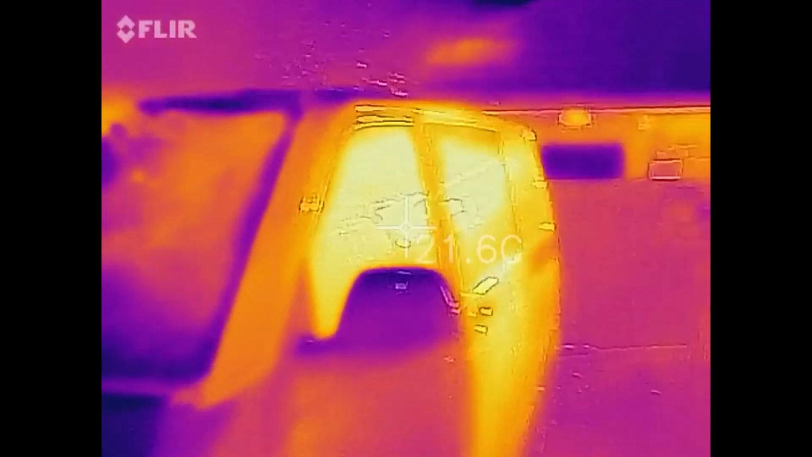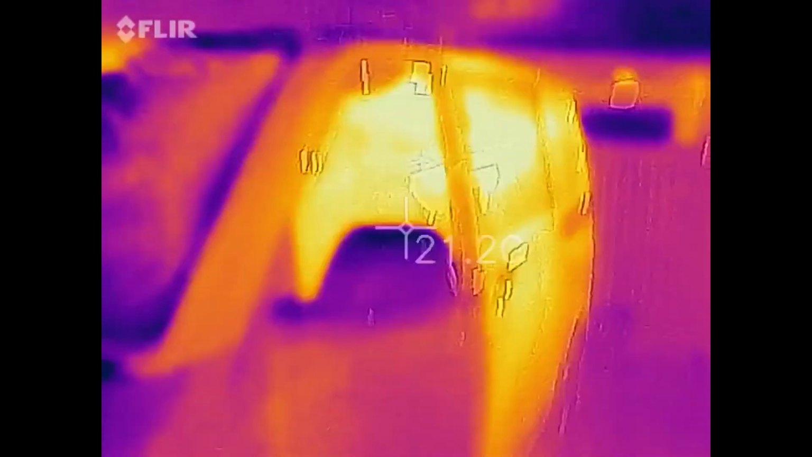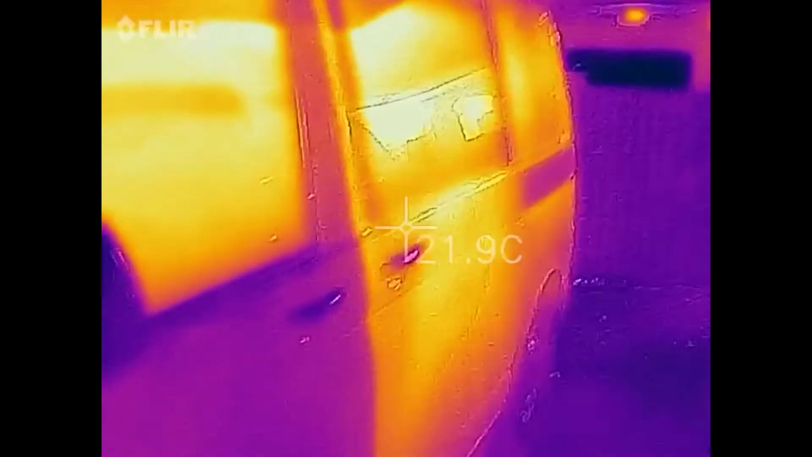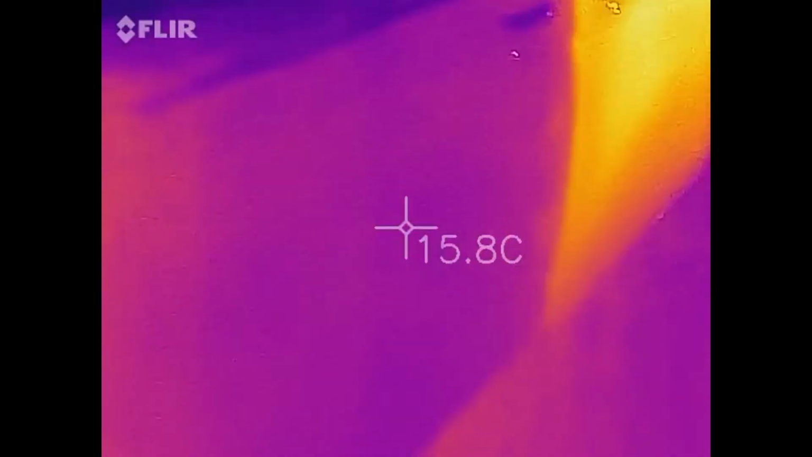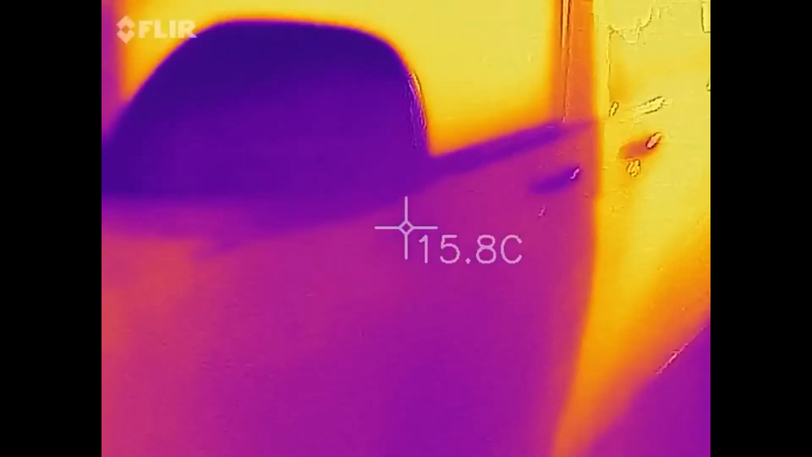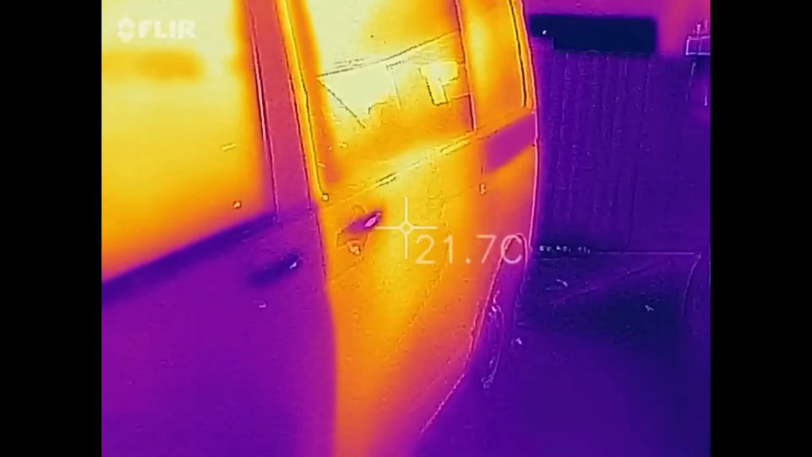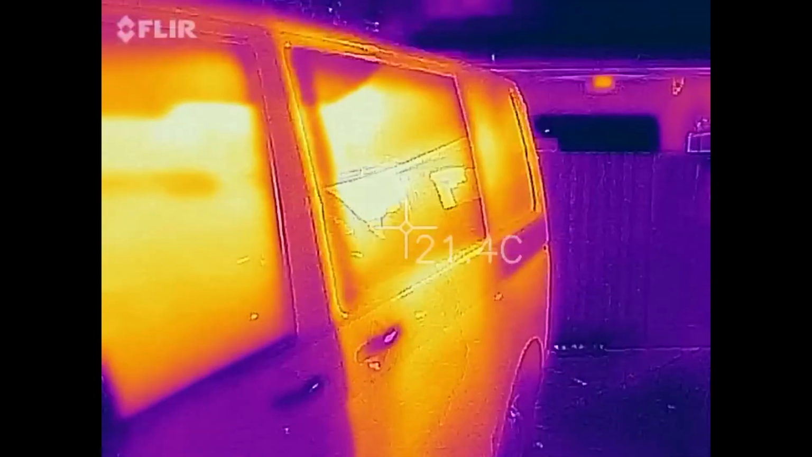This window, 21 degrees. Look at that. This door, which is blocked by the seats. We've got the side door there glowing away. We've got the window glowing away.